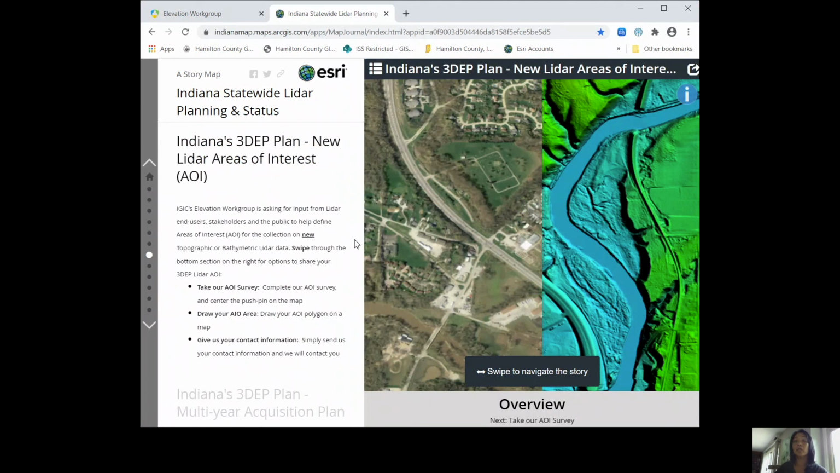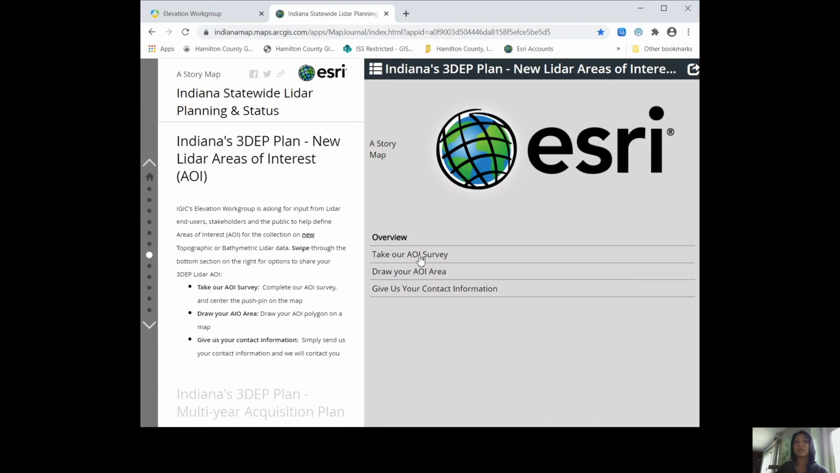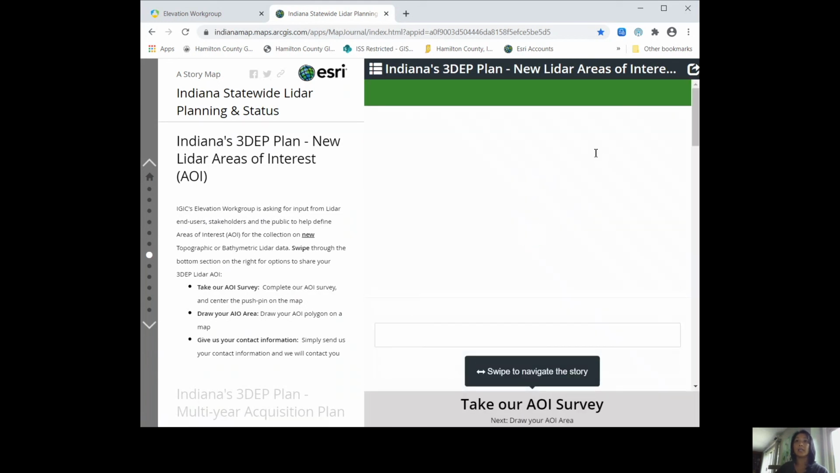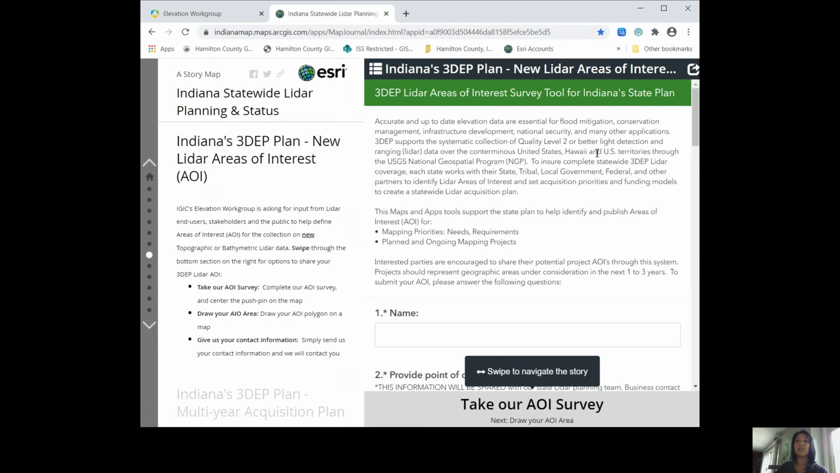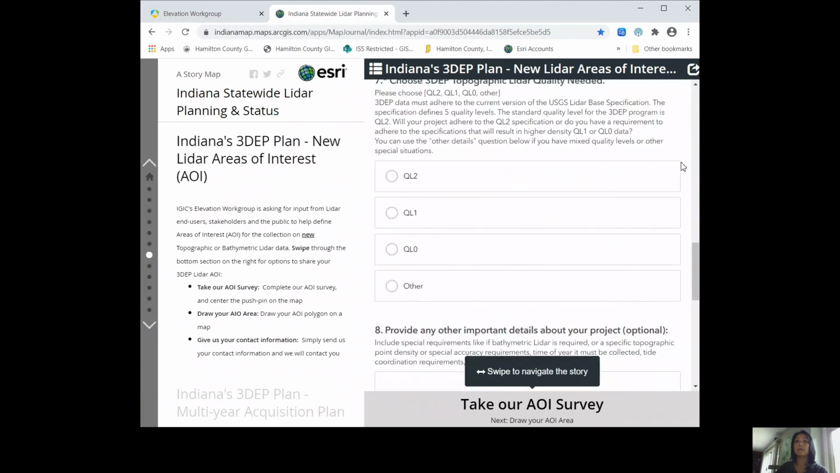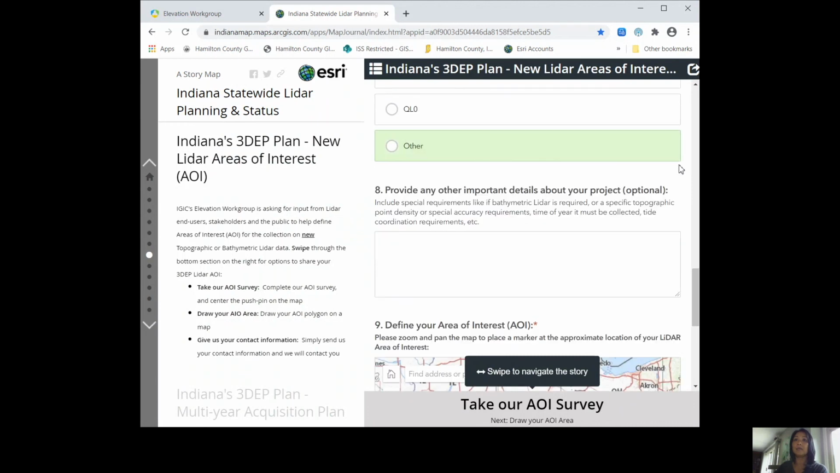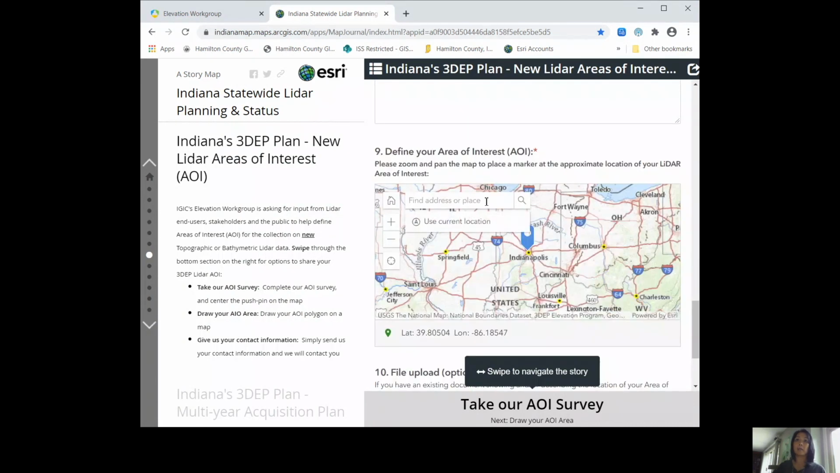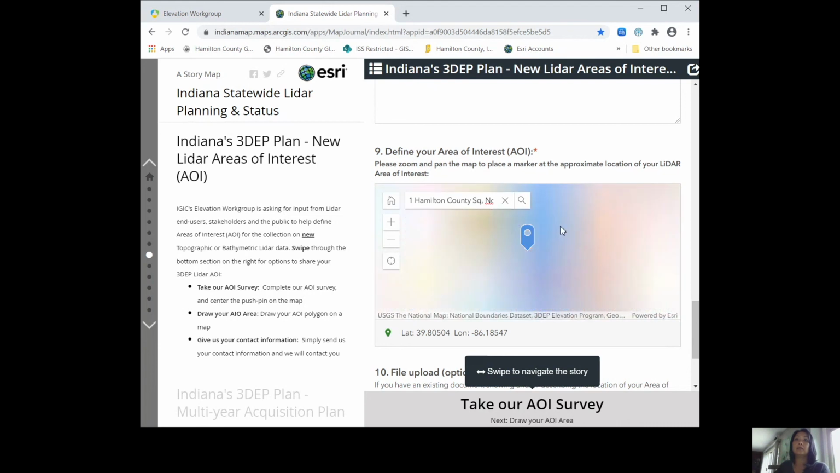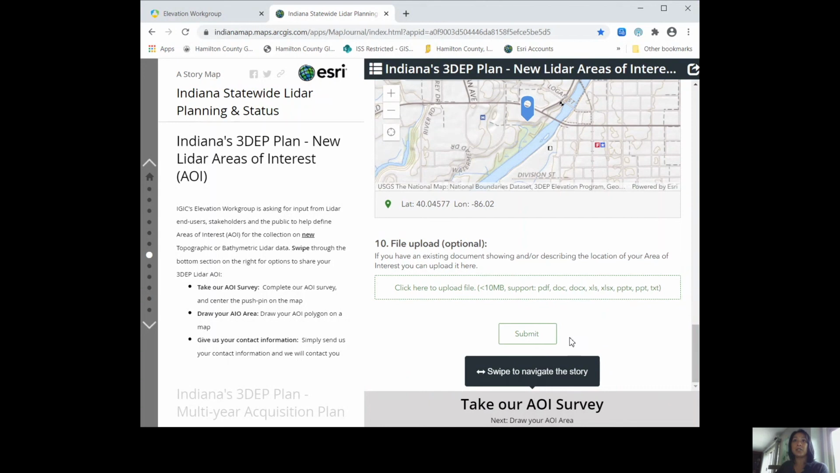If you would like to provide your area of interest, you can do it in 3 different ways. You can take our AOI survey by filling out the form, choosing your 3DEP topographic LiDAR quality, inputting an address, and submitting that survey.